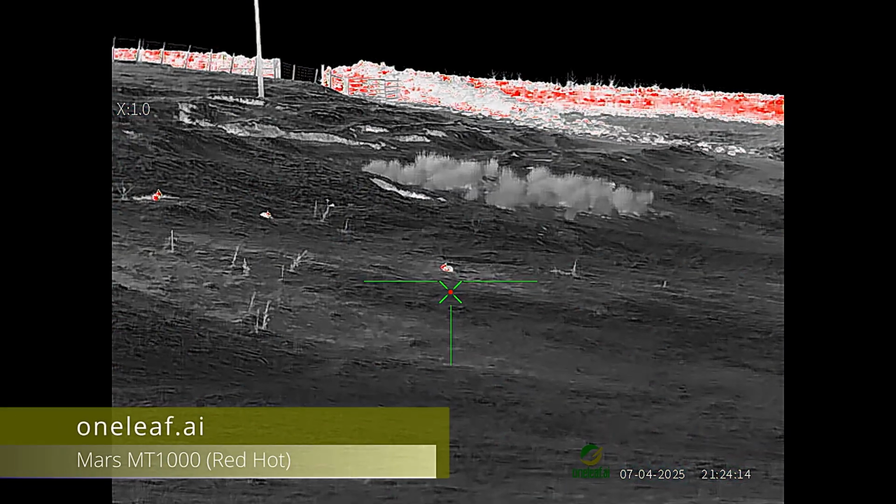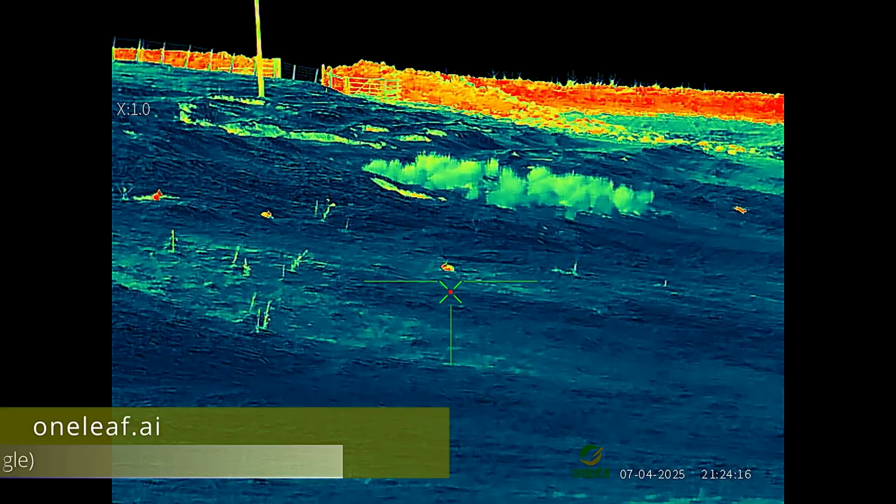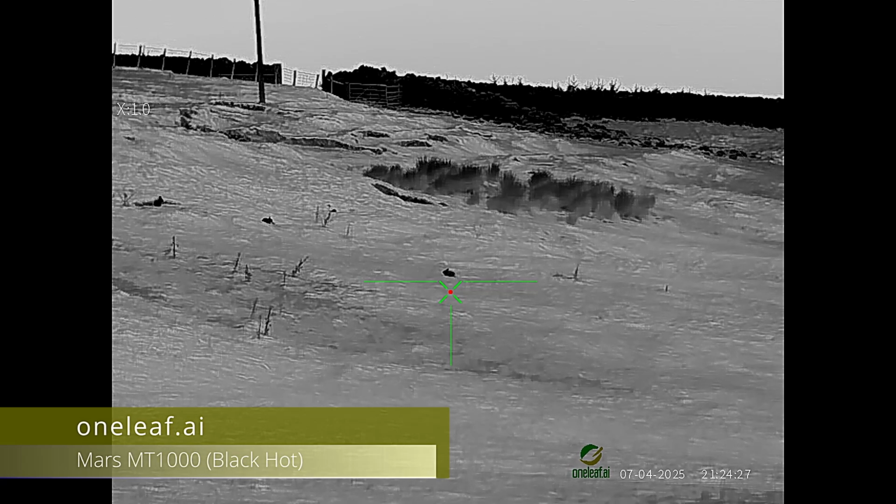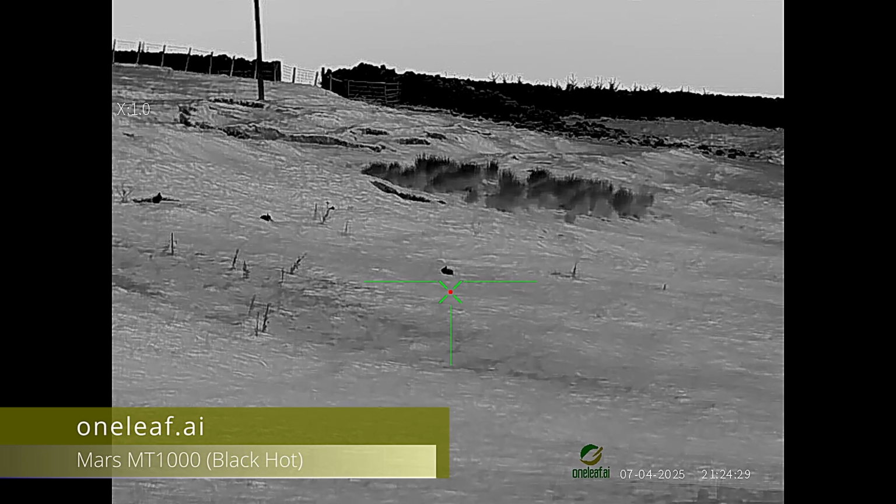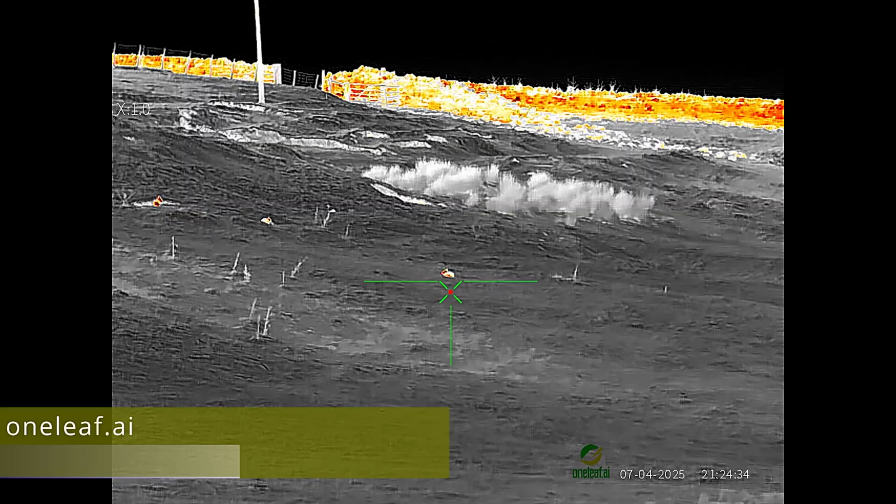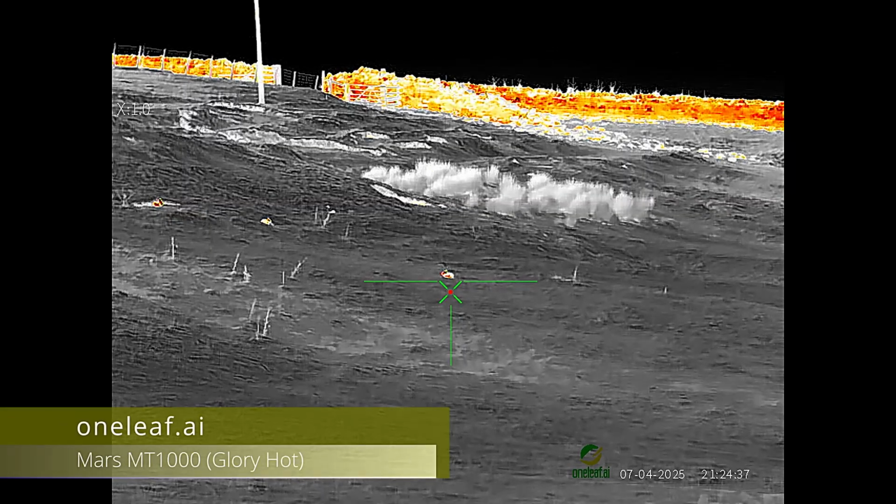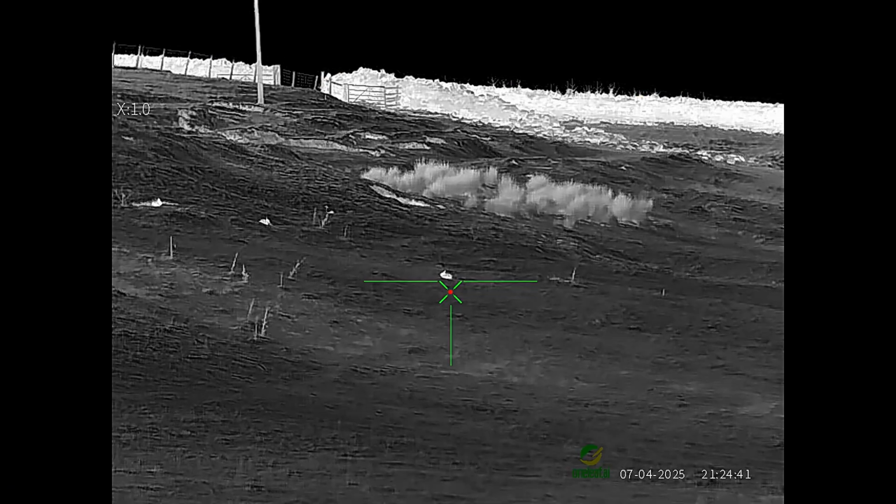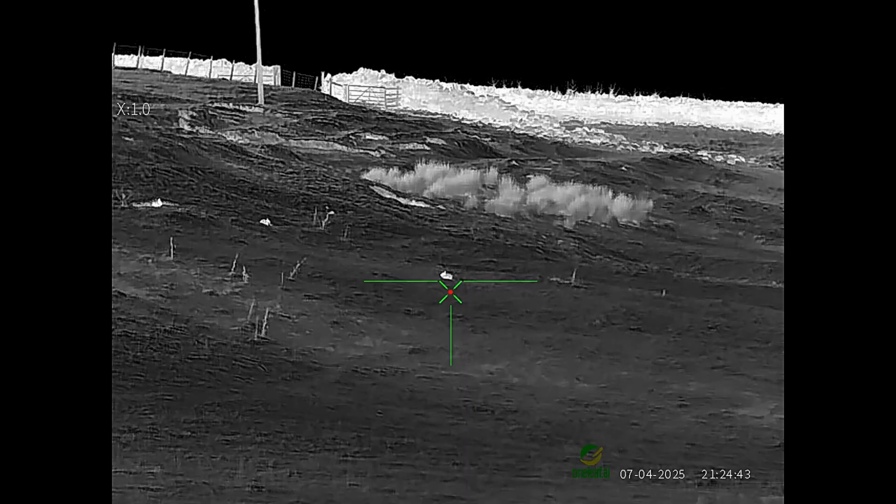Red Hot's okay. This one's called Jungle. This is another one I like. This is Black Hot. In this mode, if you up the brightness, it really brings out the detail in the background. This one's called Glory Hot, and it's very similar to Red Hot. And here we are back on White Hot again.